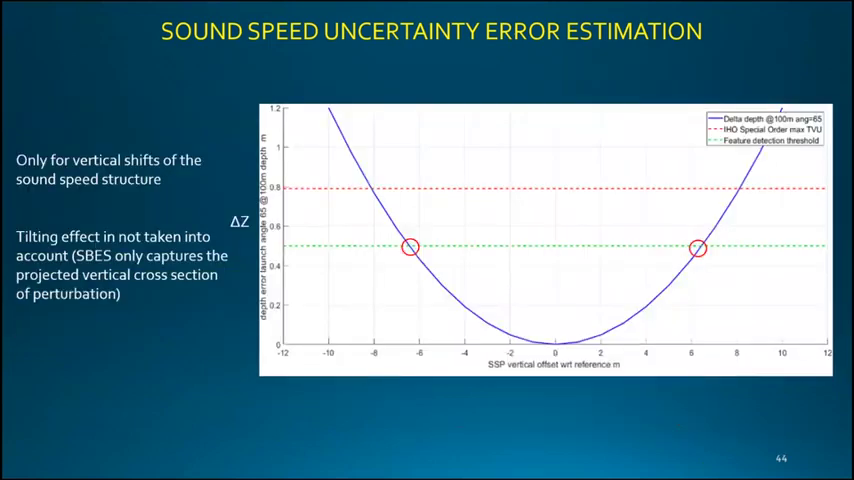So now we have this graph. Those are the offsets with respect to the average profile, up and down. And those are the total propagated uncertainty that we are allowed in this area. The red line corresponds to the IHO standard for order 1A in this case, 0.8 meters.